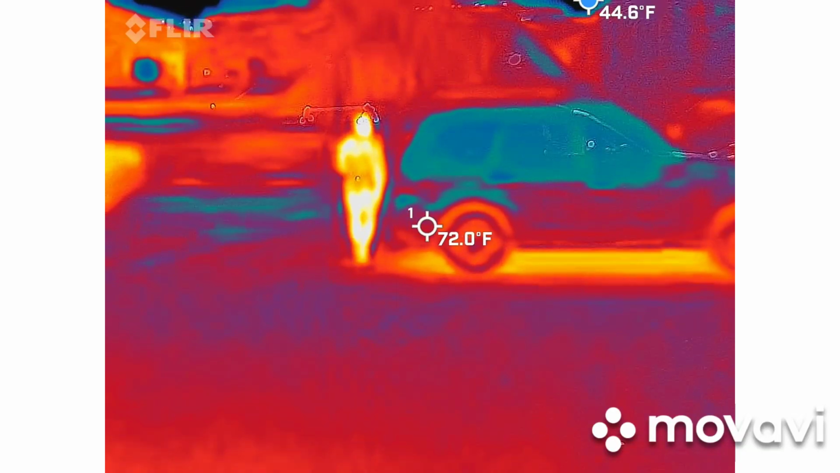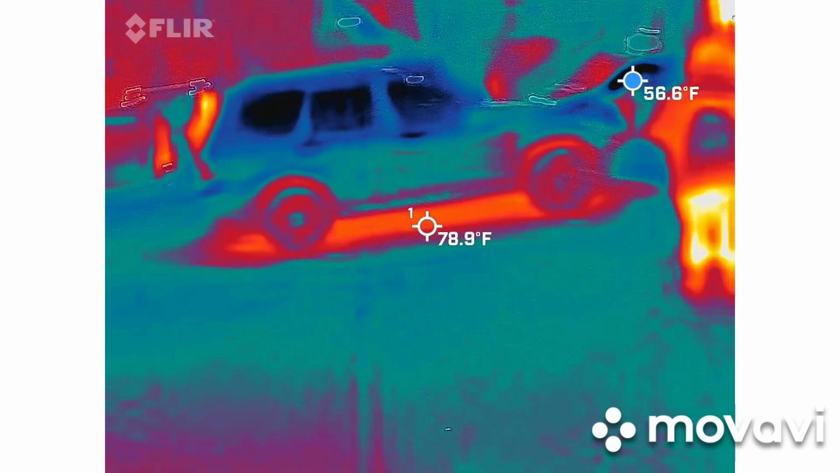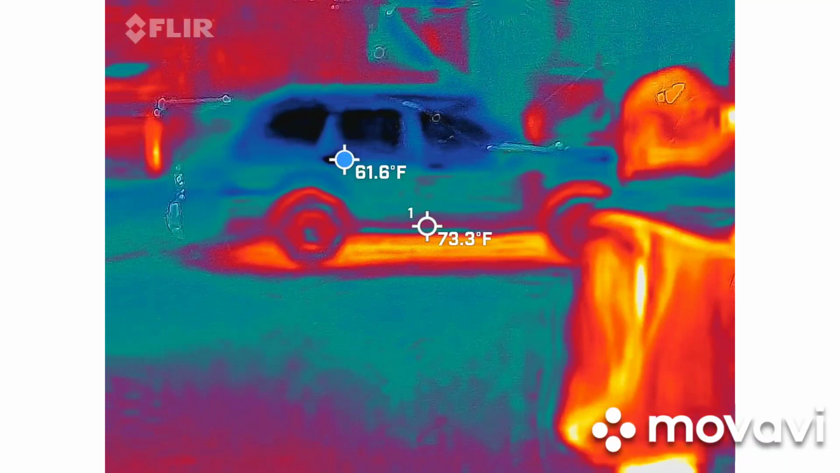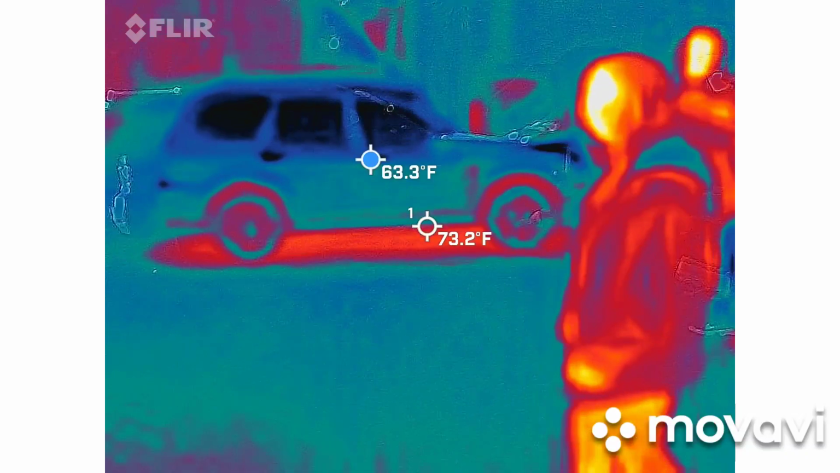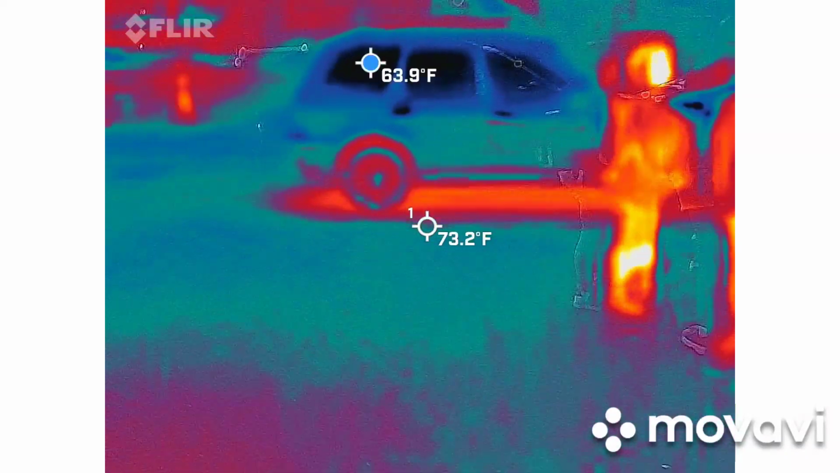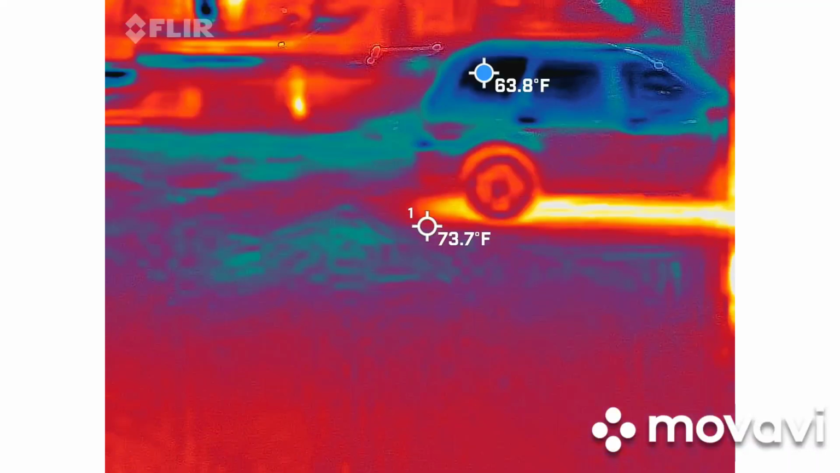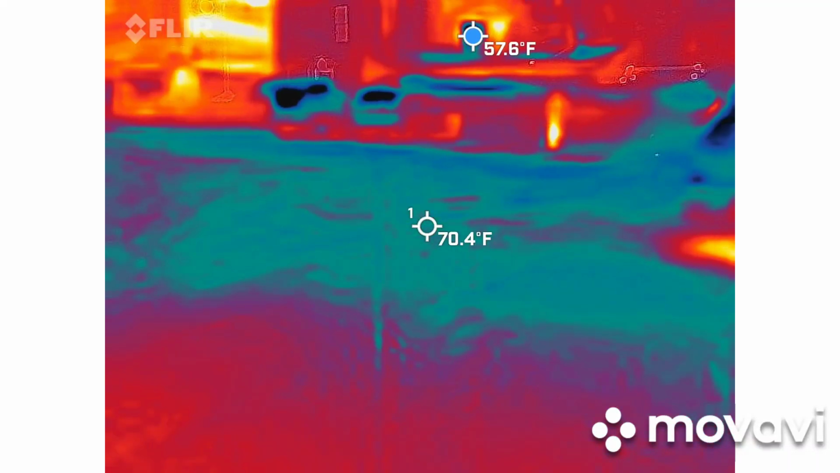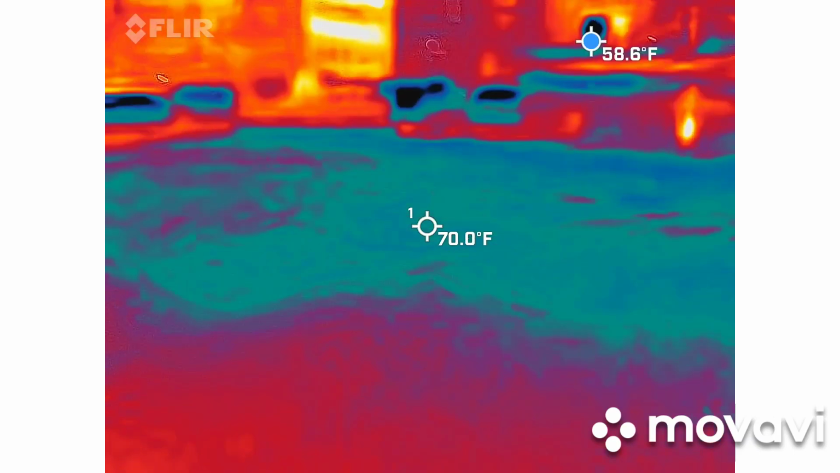So, based on your averages, to answer further on your questions, I would expect, because we're sitting at about an average of 51 degrees out here according to AccuWeather. So if I saw anything that's dropped into the 30s that wasn't metal or something that's been out here for a little while, that would probably be something significant. Okay. But yeah, that's basically what I'm looking for.